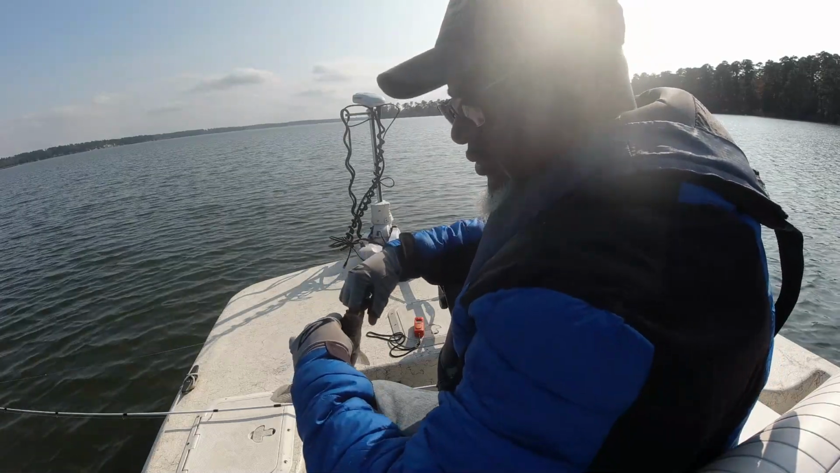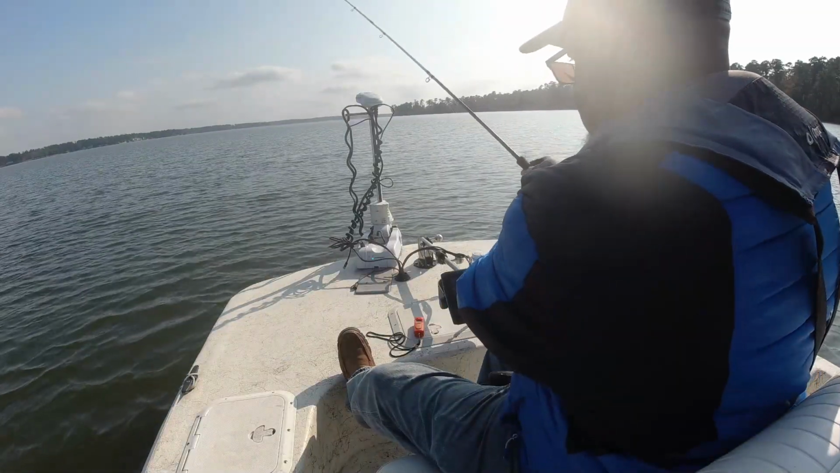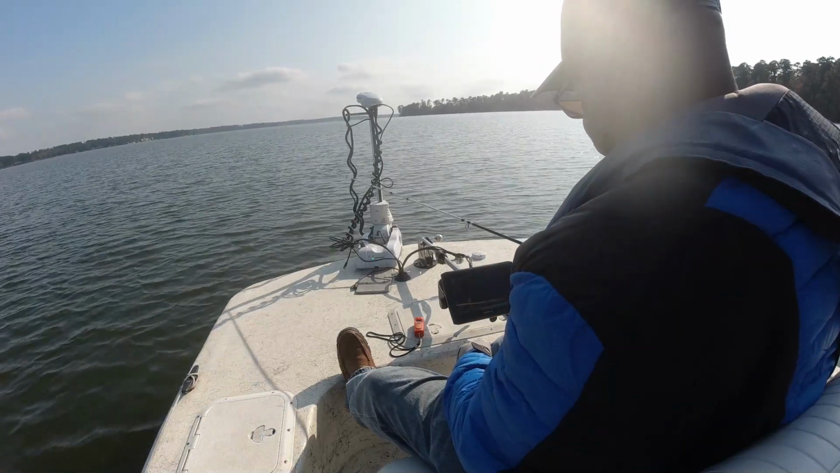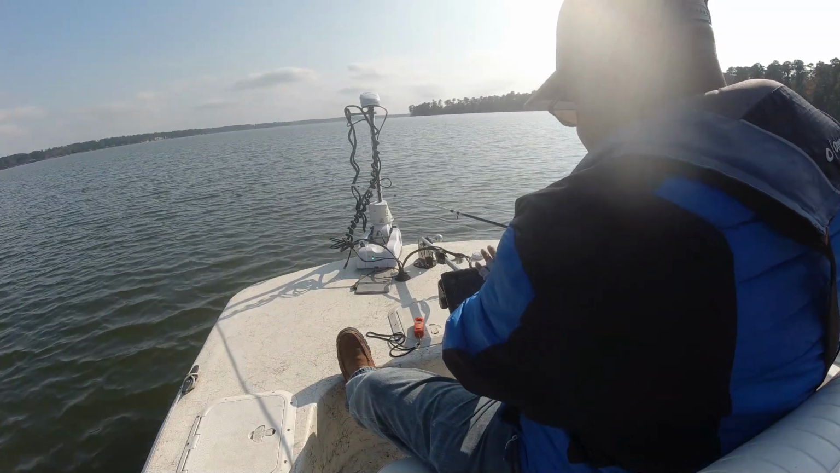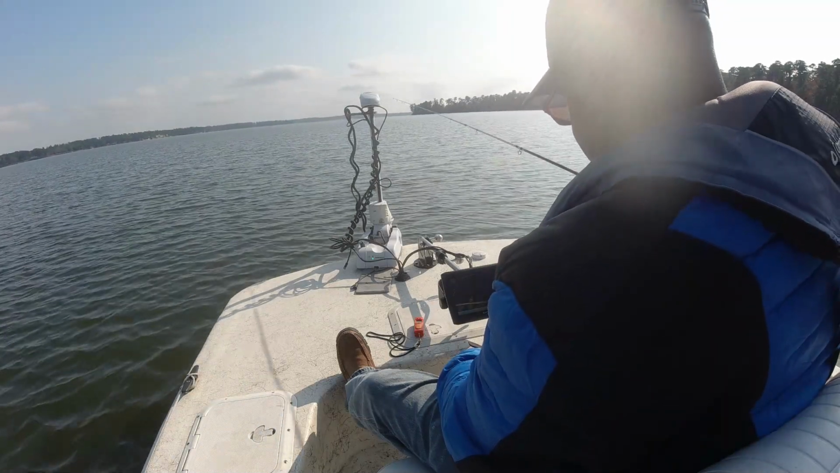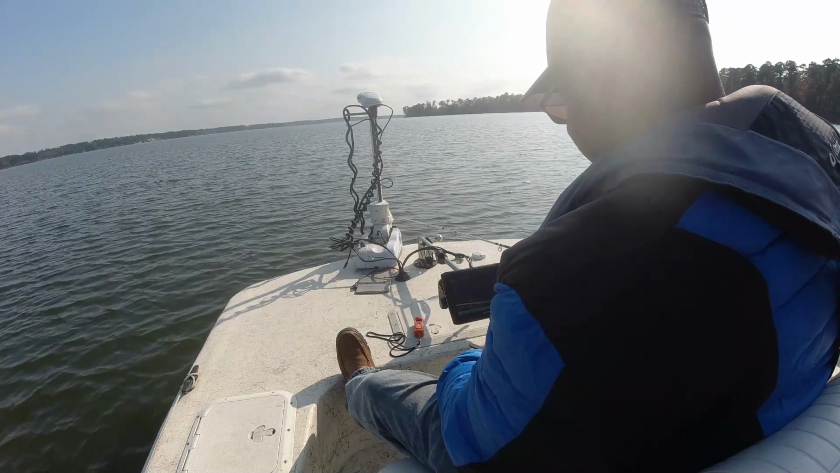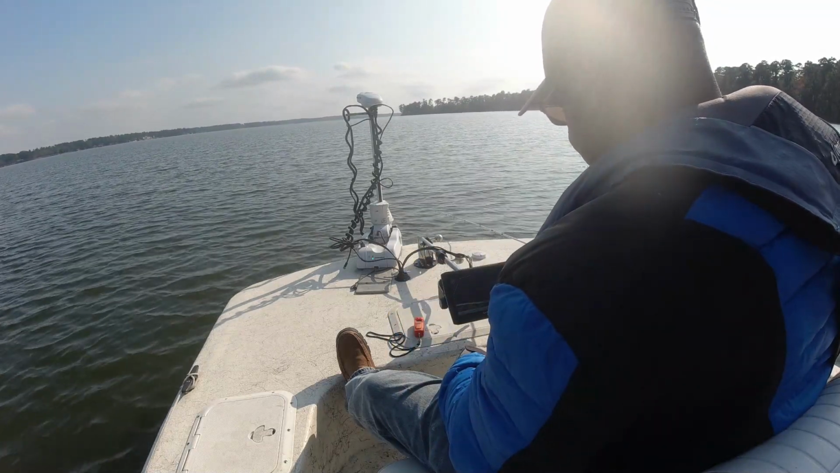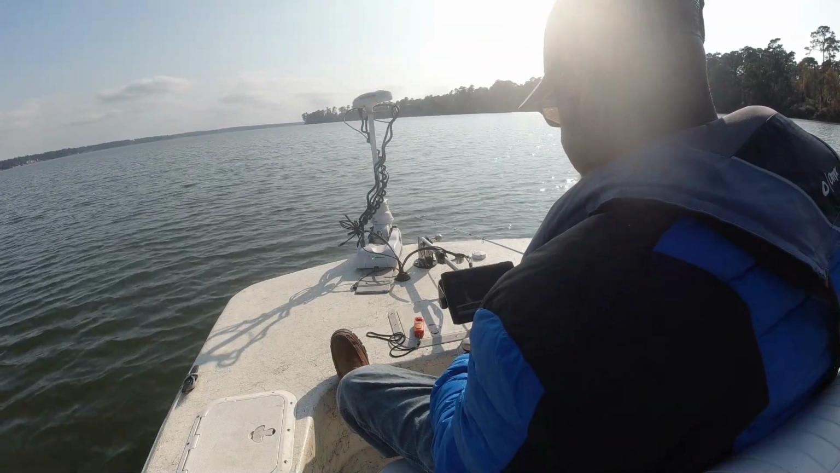I think he'll make 11. We're gonna check him. Just another nice little black crappie. I think he'll make 11 inches. It's like I was saying, for some reason, which is crazy to me, fish down on the bottom are the ones that's feeding. It just don't seem logical to me. But they the ones biting, so I'm gonna catch them.